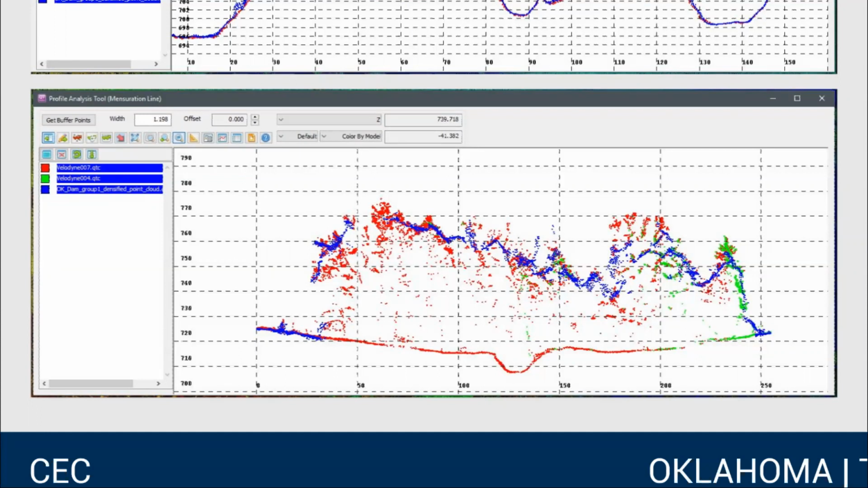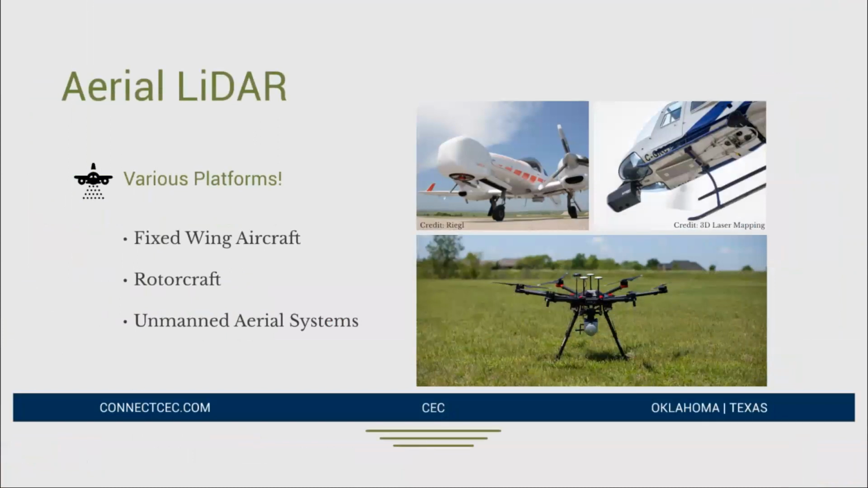But I want you to think critically about the kinds of projects you work on, and if the bare earth model is really, really important to what you do, exploring aerial LiDAR and comparing it against conventional photogrammetry may be worth considering. I already touched on the different platforms, so the fixed-wing aircraft, manned rotorcraft, and even drones now. So that's a new area that we are moving into.